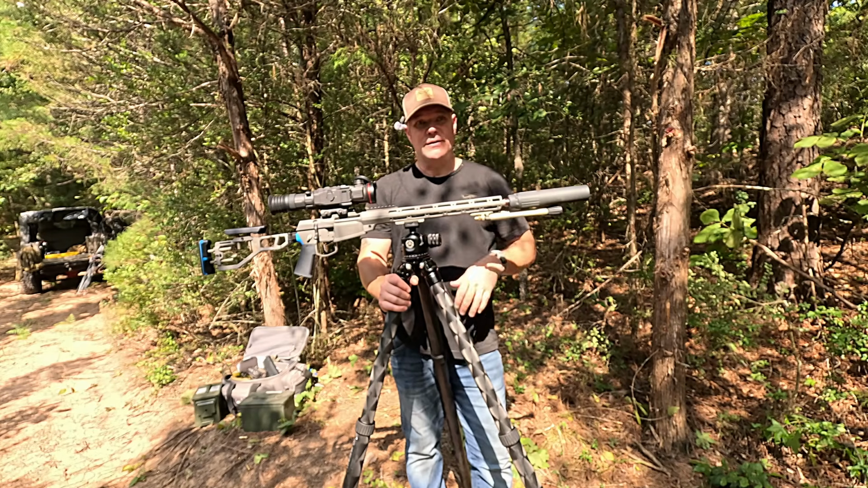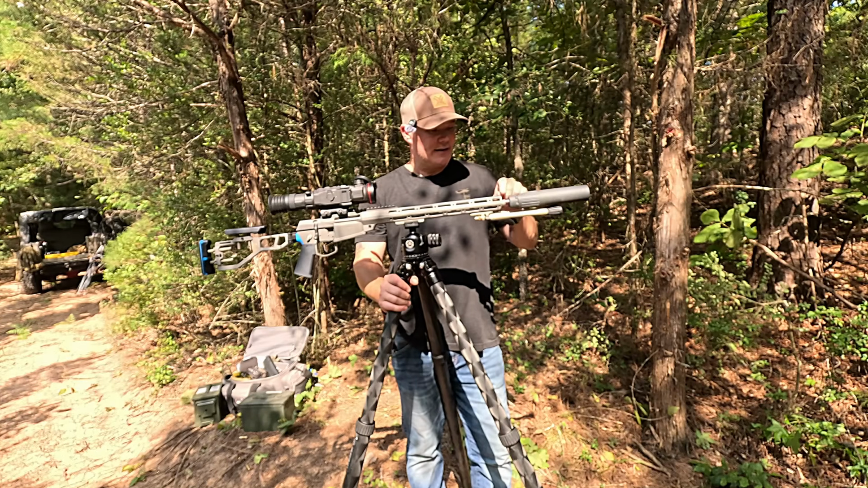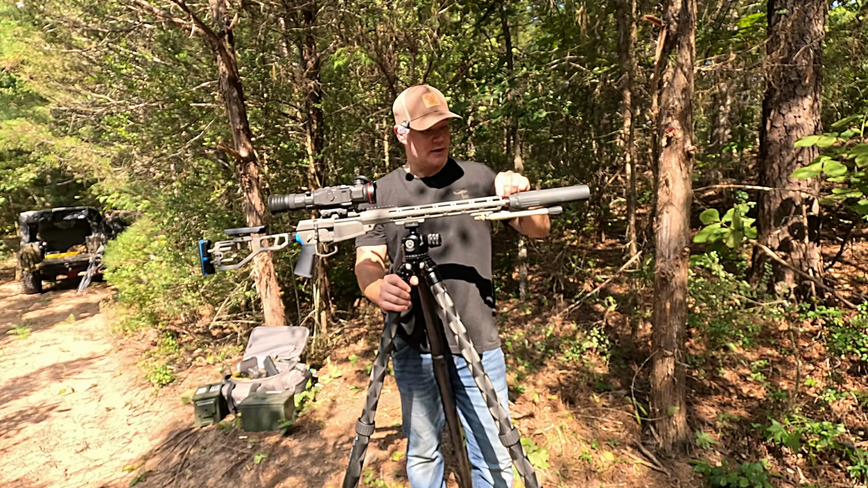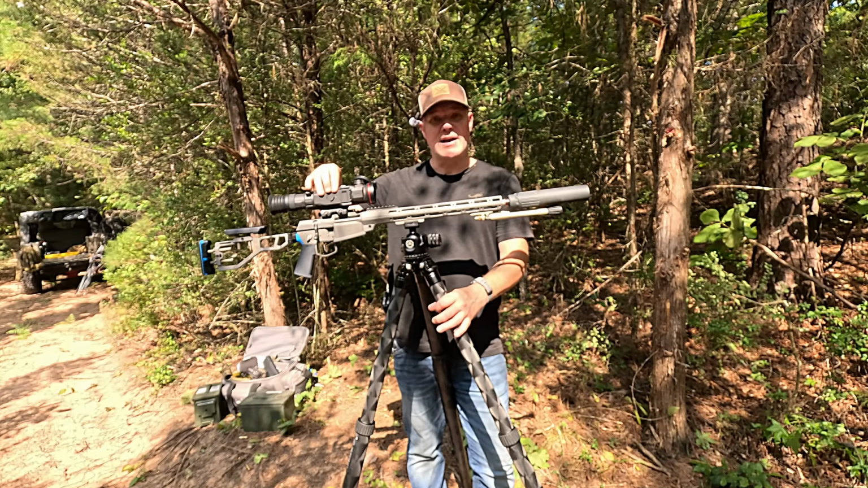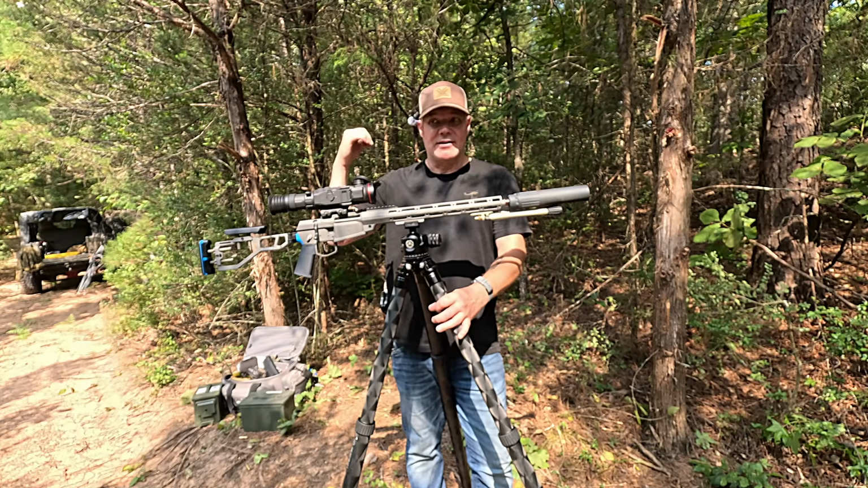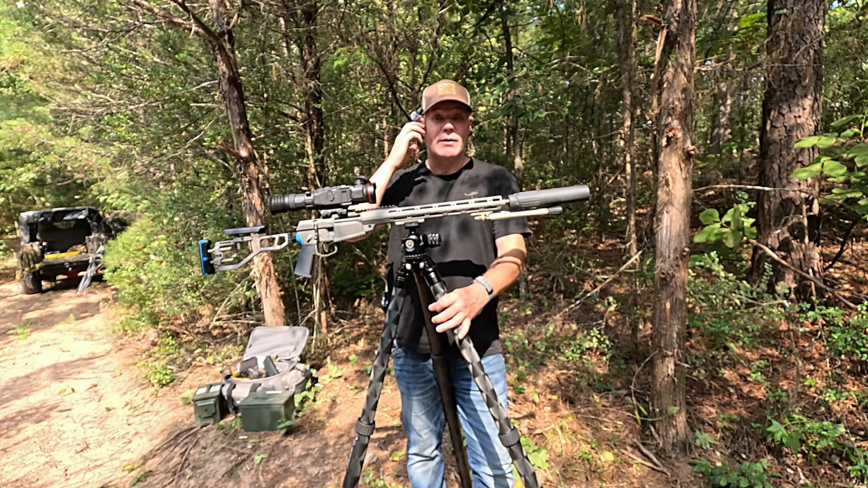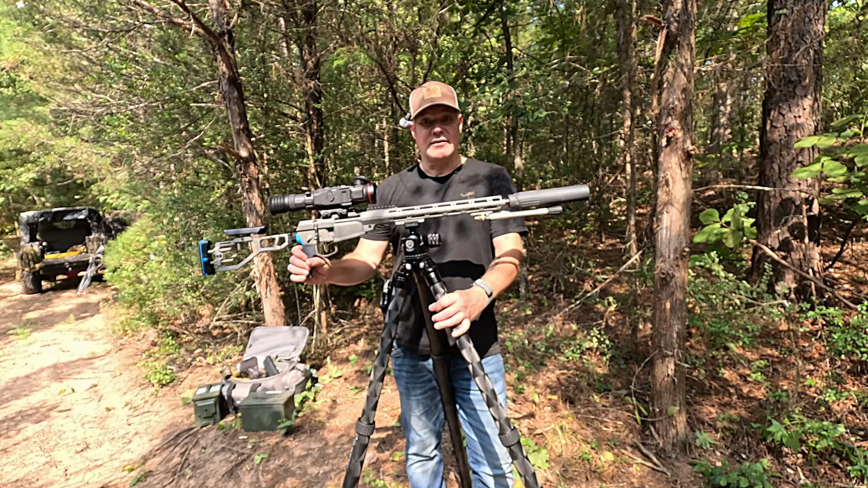So then if I want to turn this into a day gun, if I want to do any kind of predator hunting in the day, but usually I do it at night, I could do that, throw my other scope on here. But typically my Rico 2 here, this iRay infrared thermal scope, it lives on this thing. I used to have it all the time on my Radian Weapons Model 1. Now it is on there sometimes, but now it pretty much stays on here all the time. And this is that predator setup.